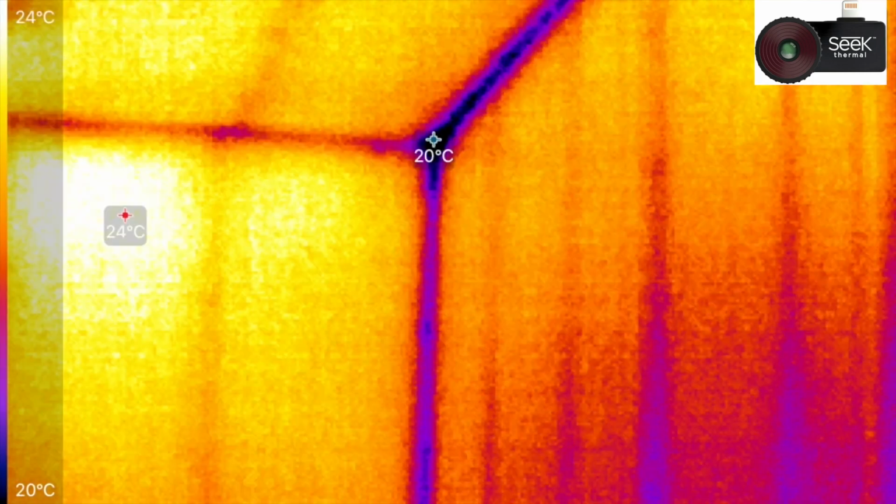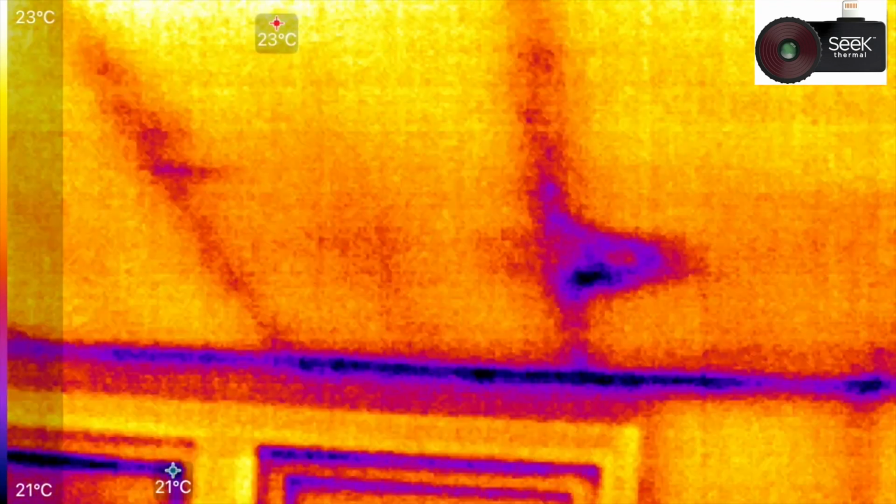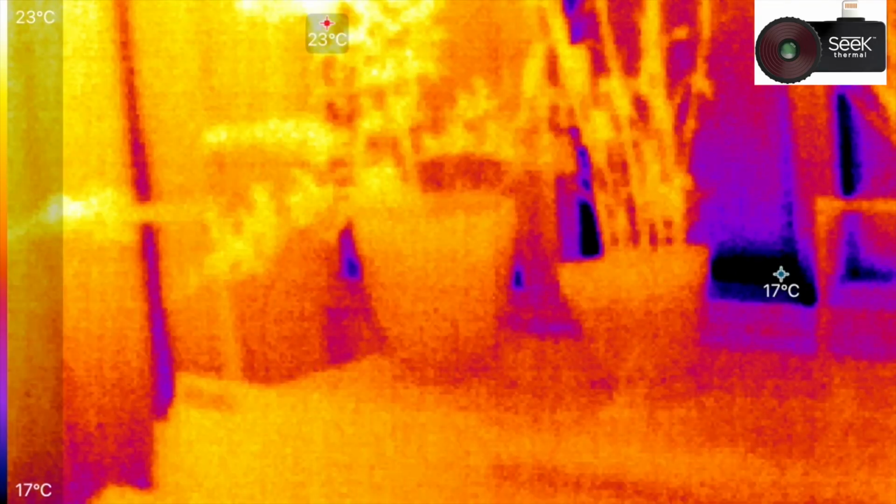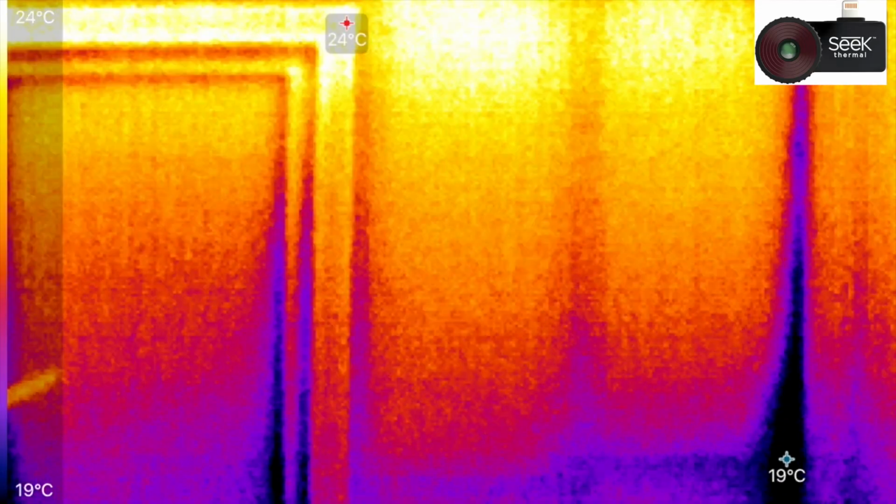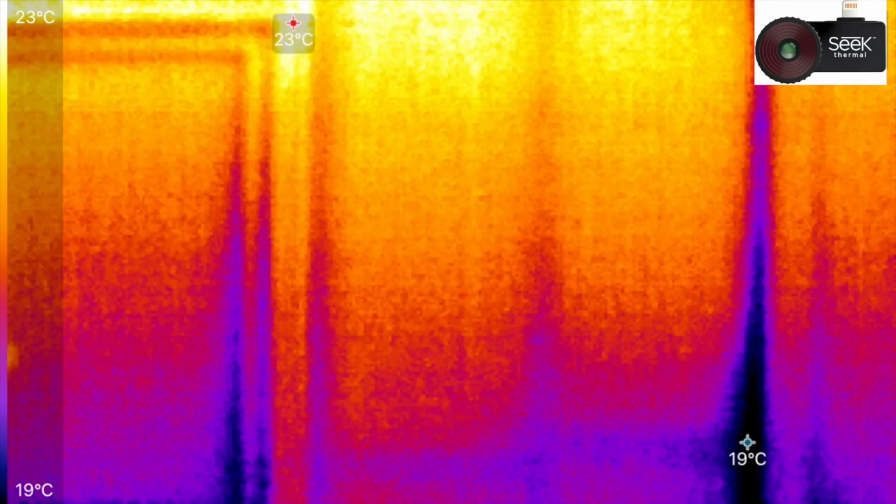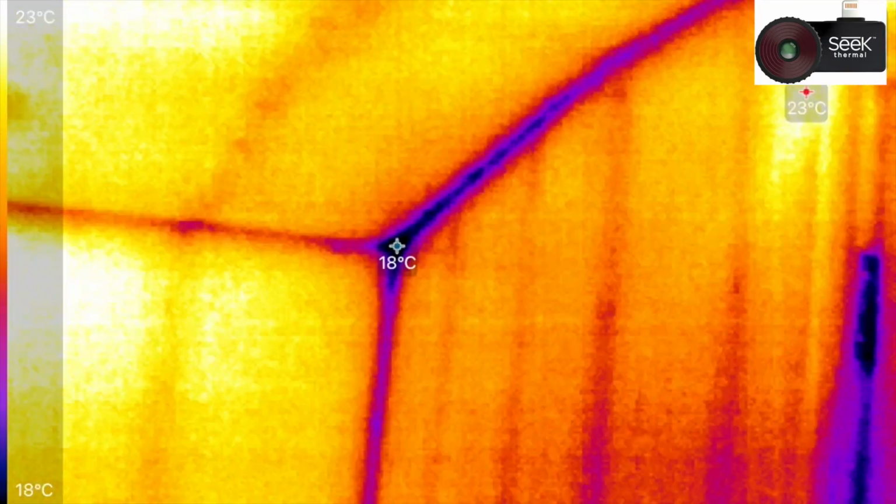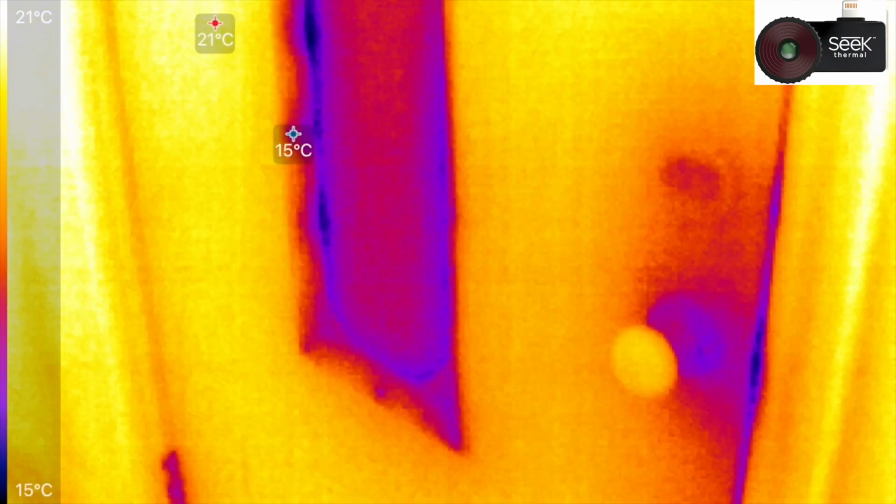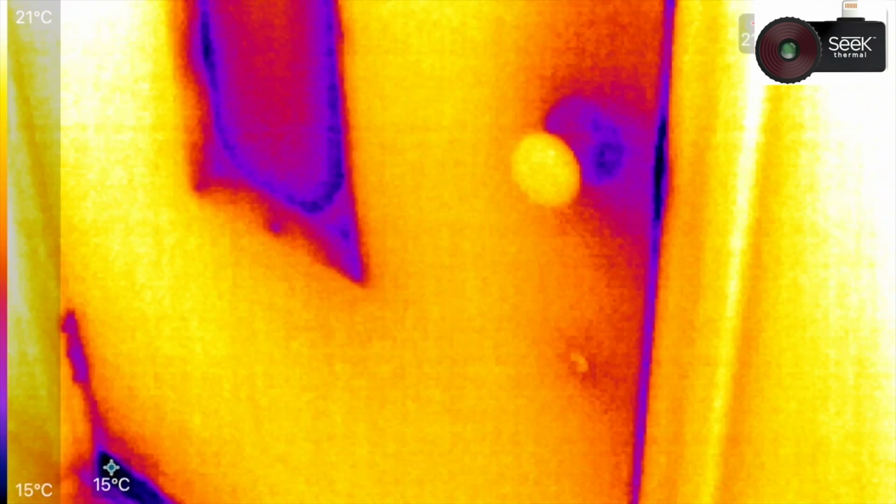Next, I'll record inside the house, so you can see how either of these cameras can be used for indoor inspections, for example. And once again, the Seek camera is recalibrating constantly, so it's pausing, stopping, and restarting. So it's very difficult to use. Even when adjusting the focus, it takes maybe 30 seconds to adjust it just because of the stuttering and the